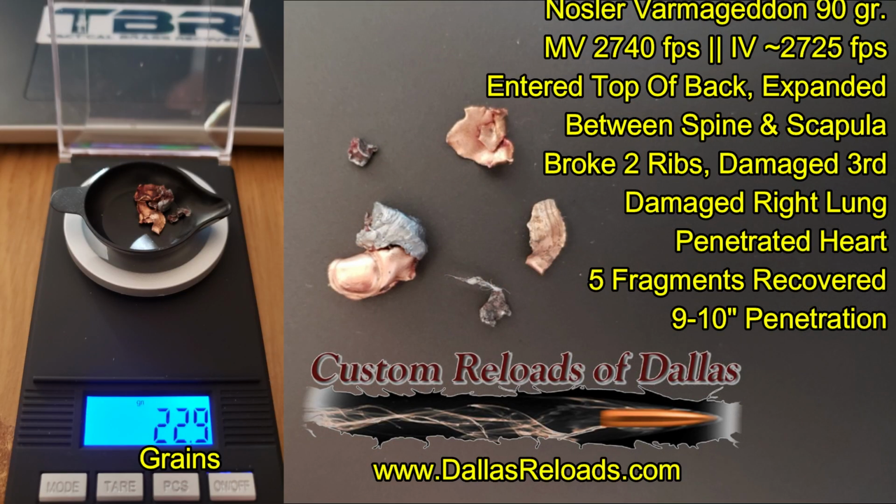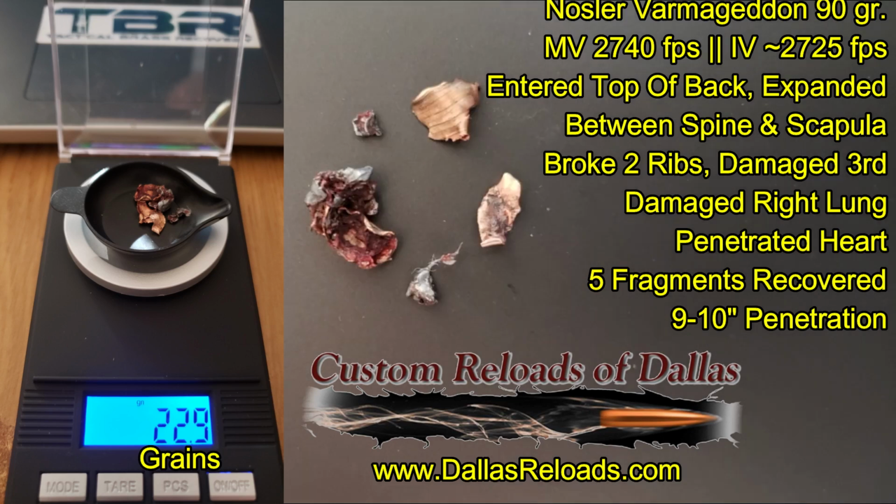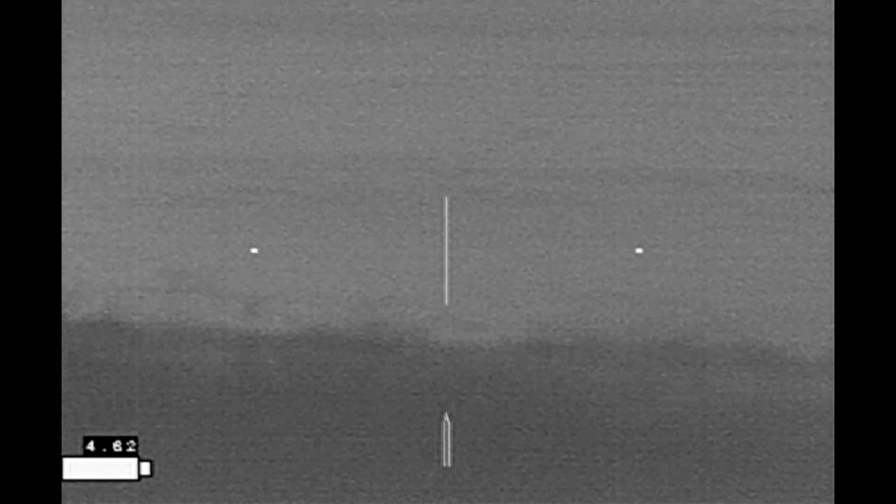All were recovered down by the heart except for the one on the top left. And despite not having gone through heavy bone like the first shot did, this shot still only managed to penetrate 9 or 10 inches. As I was leaving the area, I had one more property to pass, and as I went by,